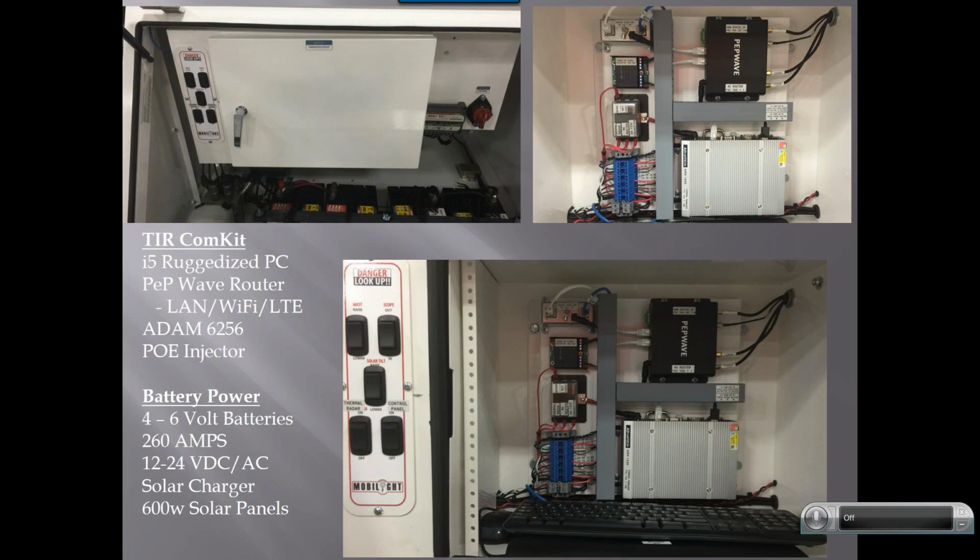Another part of it is the PepWave router, which gives us the access to have the cellular, the LTE built into it, so you can, like I said, remote into it or send signals out of it. It has a very low megabits per second that we're sending out of it if you are doing a remote connectivity. Then there's an Atom 6256, and if you don't know what that is, that's just an I/O board, but it's a networkable I/O board.